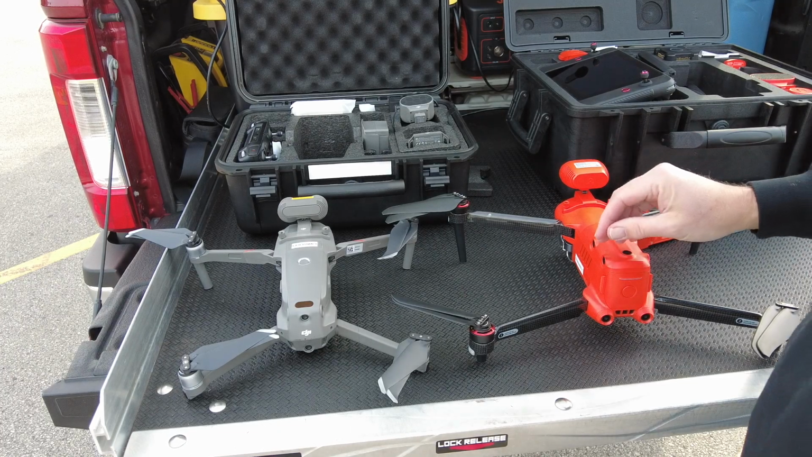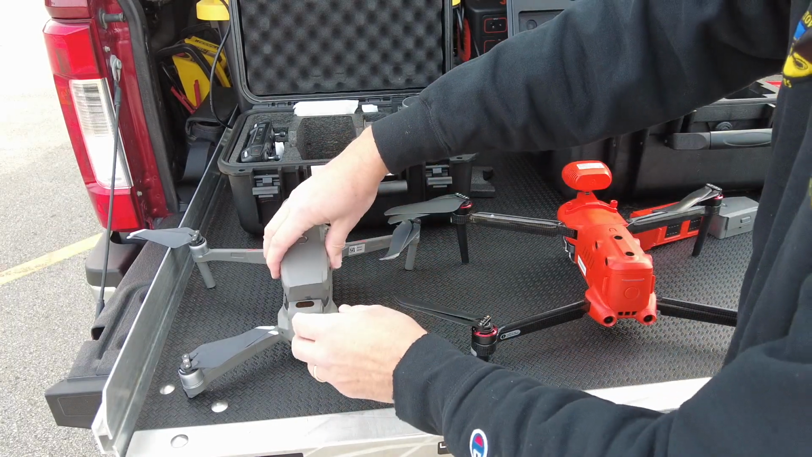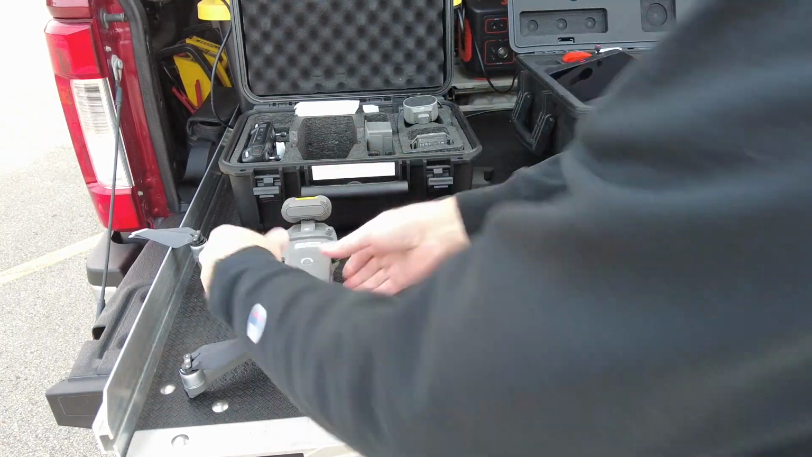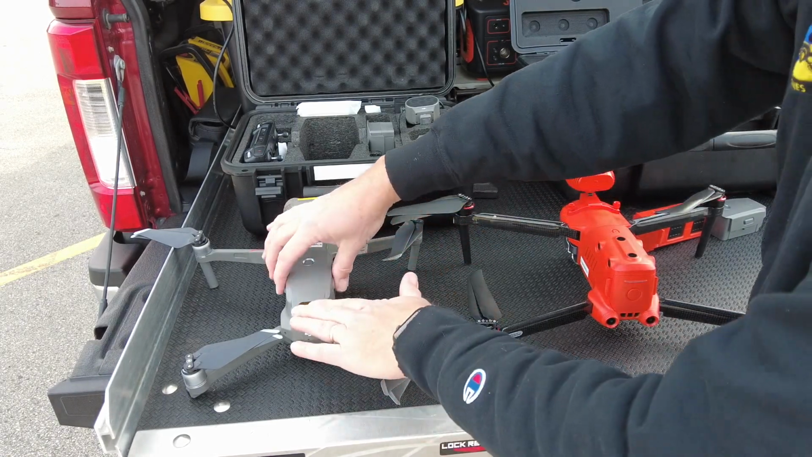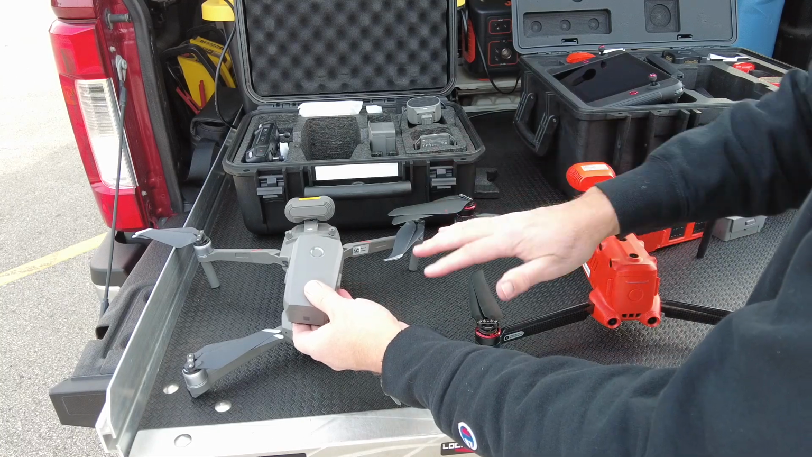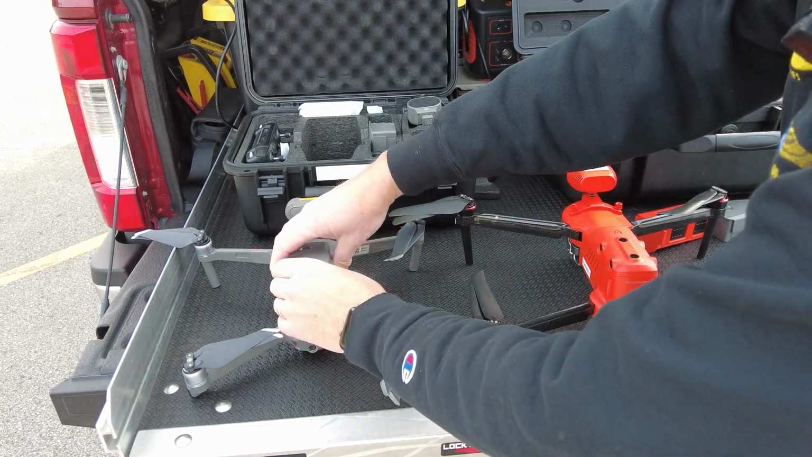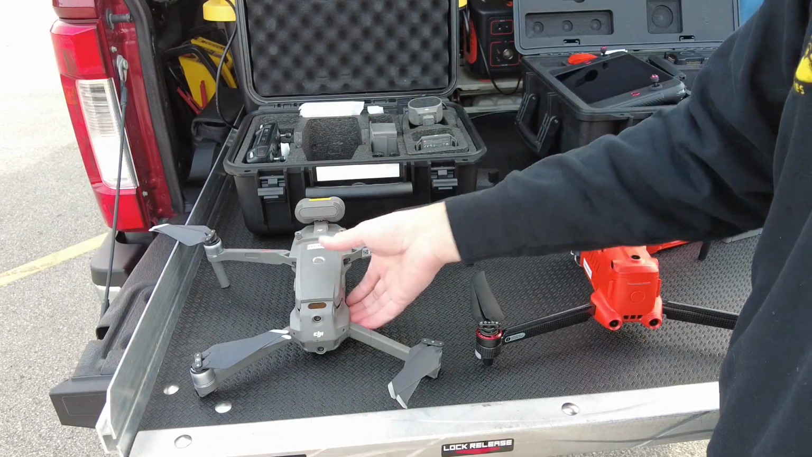Okay, one difference that I did want to point out is the way that the battery attaches. So these just pop in from the top. And one disadvantage of that system is if you ever do have a battery that becomes defective and starts to swell, these can actually pop out. It's rare that it happens, but it can happen.